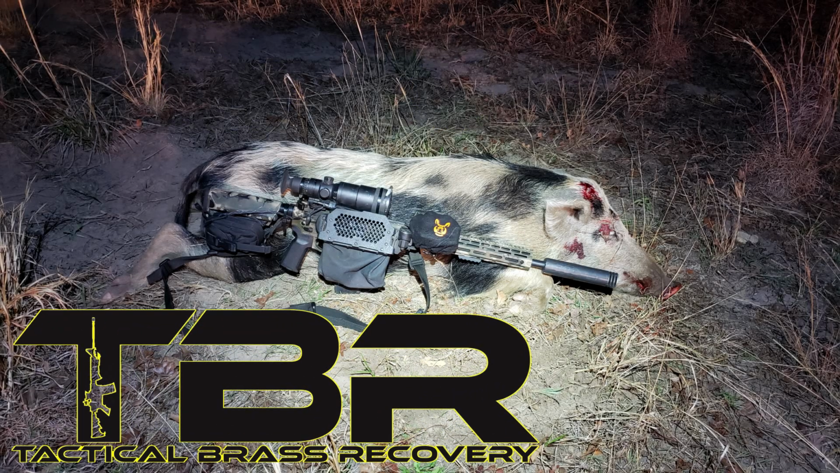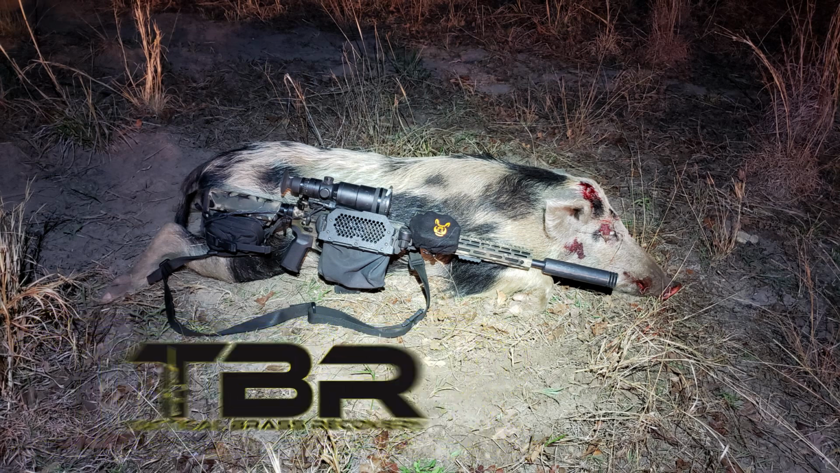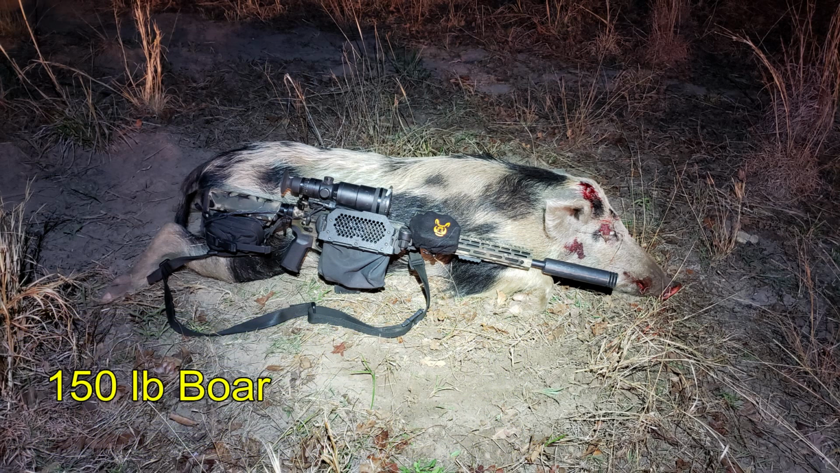Brass Catcher by Tactical Brass Recovery. The boar came in at 150 pounds.